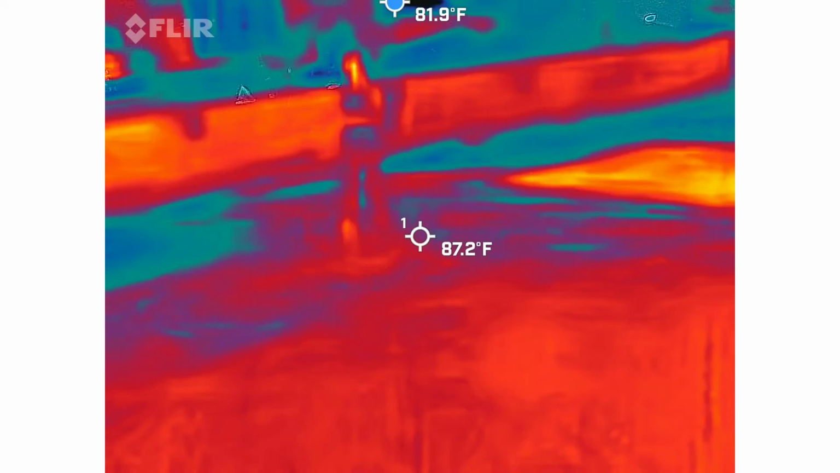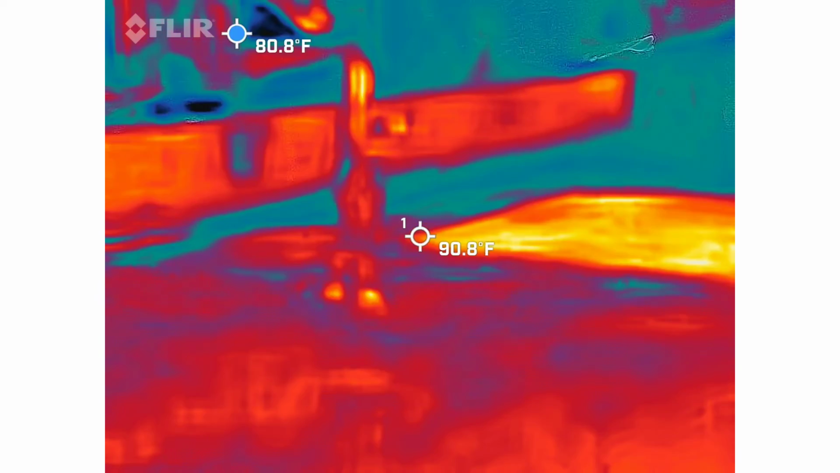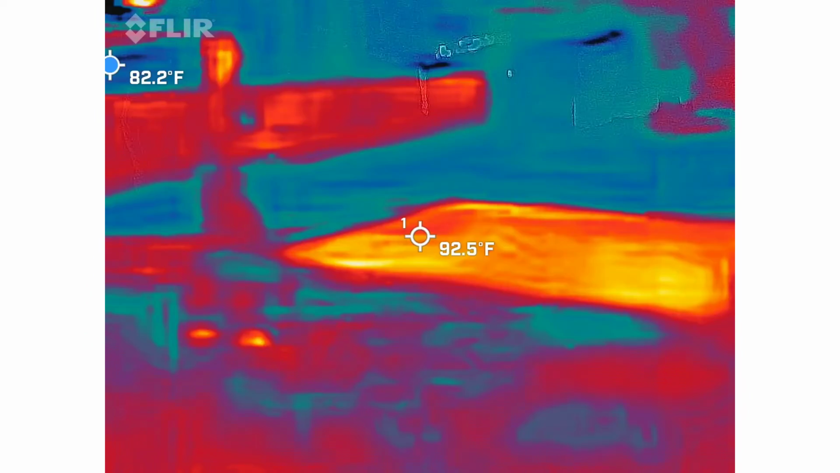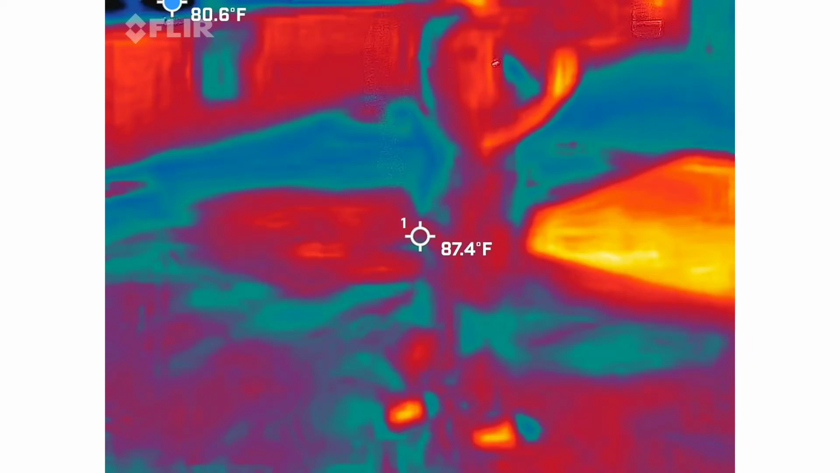You got a blue spot on your underwear. Blue spot on my underwear. They're trying to get in my butt, babe. Still on there? Yeah, yeah.